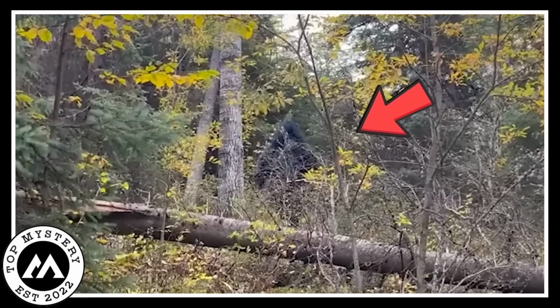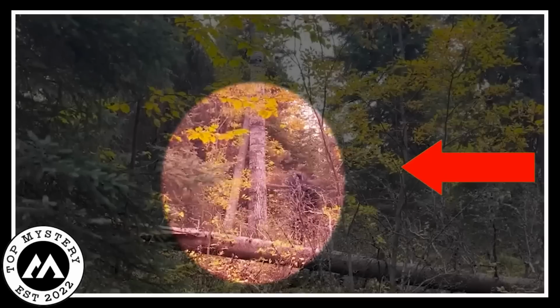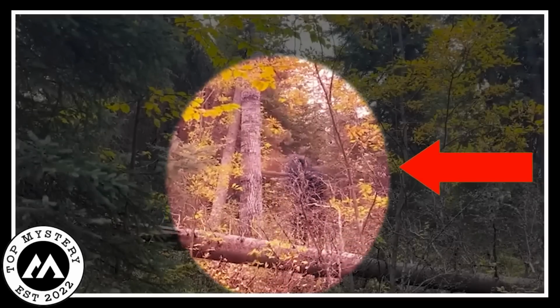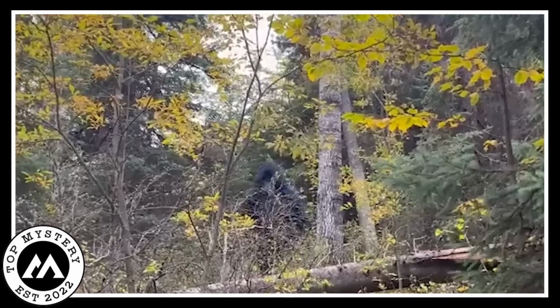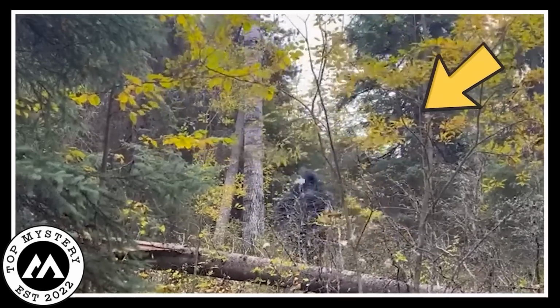Suddenly, Bigfoot gathered big sticks and branches, making a bunch of weapons. Everyone watching, far away or on screens, got tense, waiting for what would happen next. Bigfoot, now armed with these makeshift tools, surprised everyone with its skill. It threw the wooden stuff at the person with the camera, each throw a mix of amazement and fear.